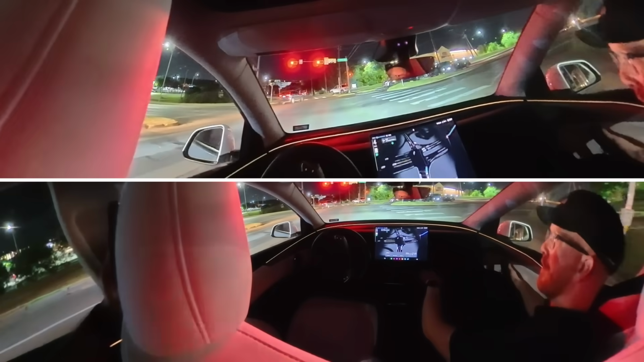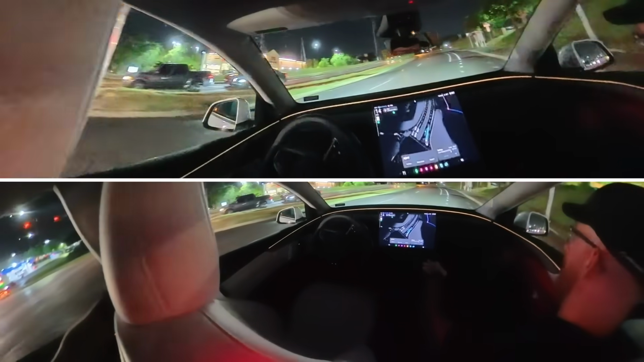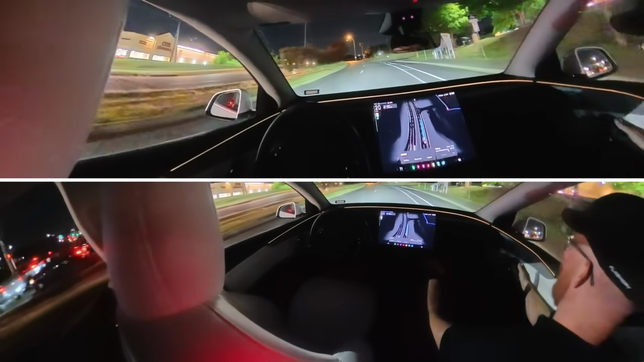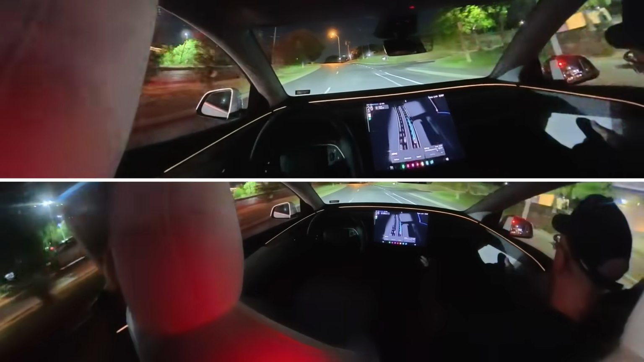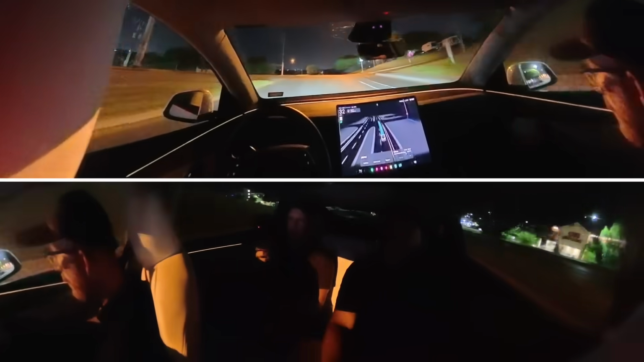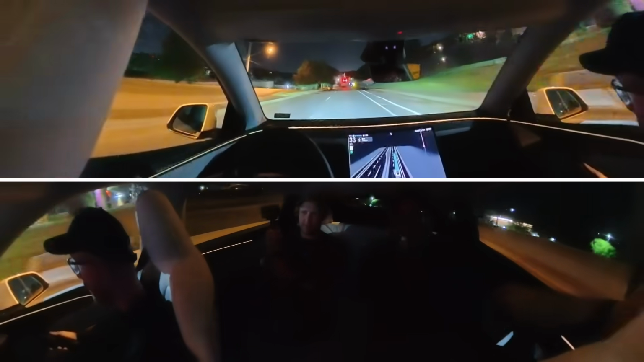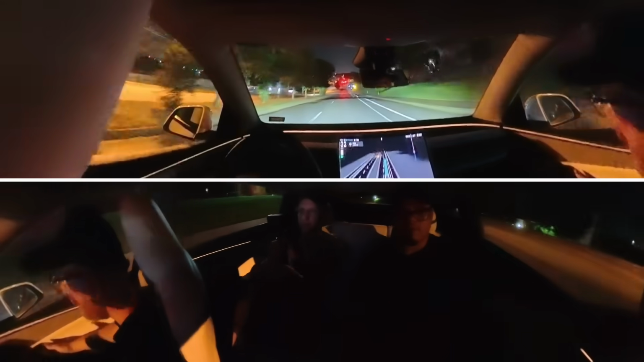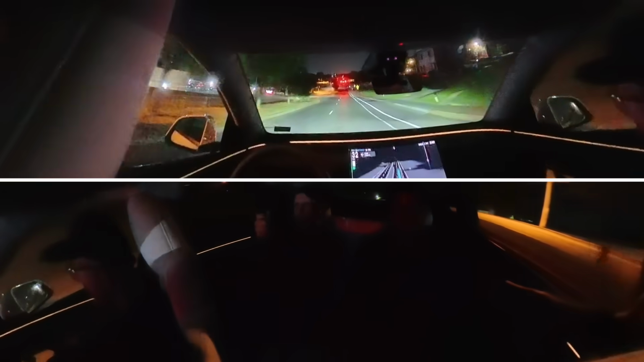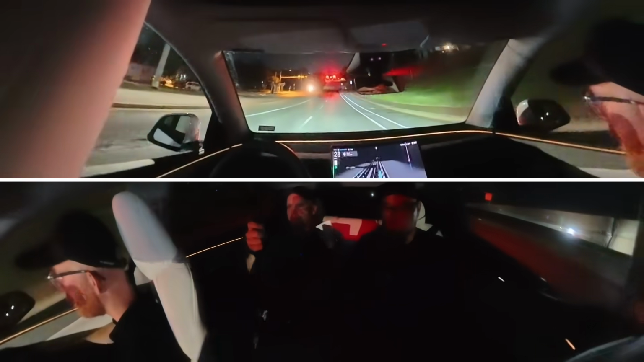Ooh, we got a right on red here. Yeah, good. Okay, so if we look out the back, they did start. Oh no, that person turned left. All good. Perfect execution. I mean, that's been basically all the drives. There's not much more to say. There's been no big errors or issues. For the first rollout, this is a lot better.